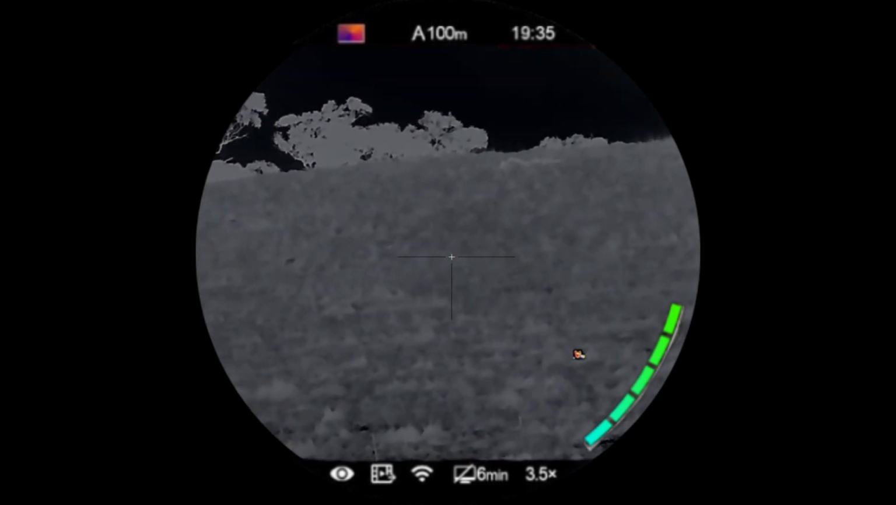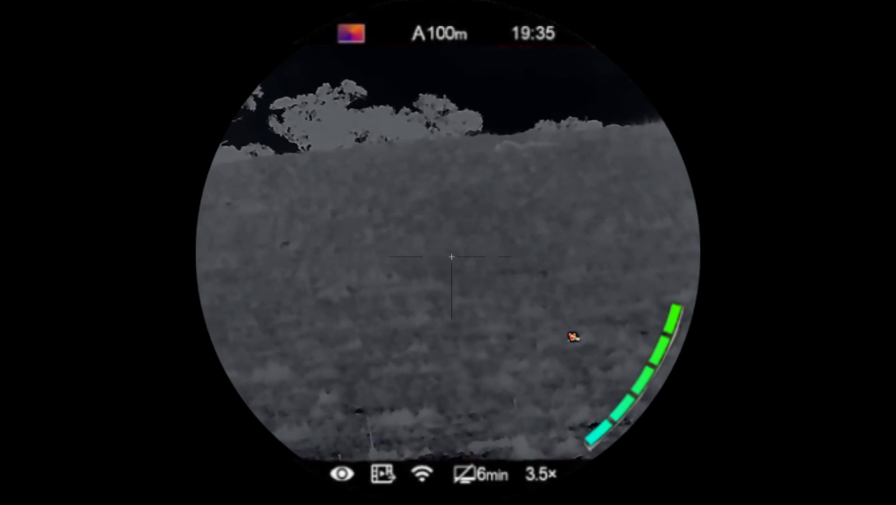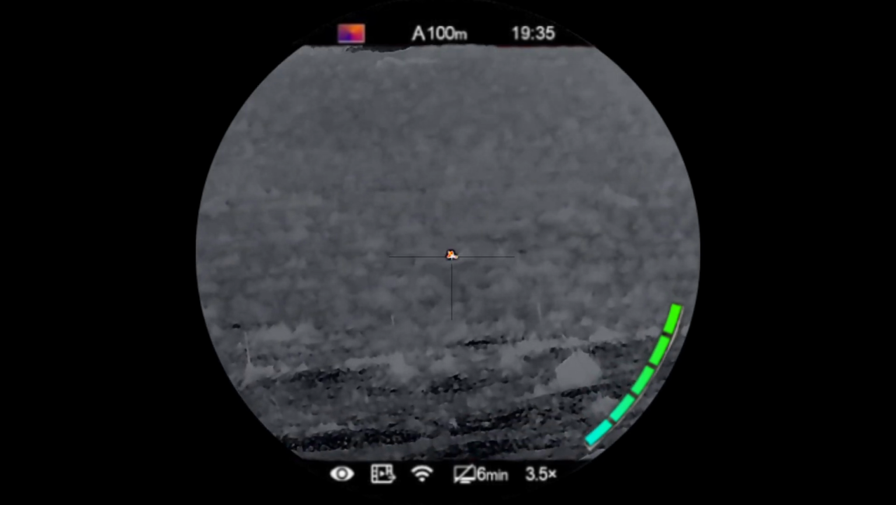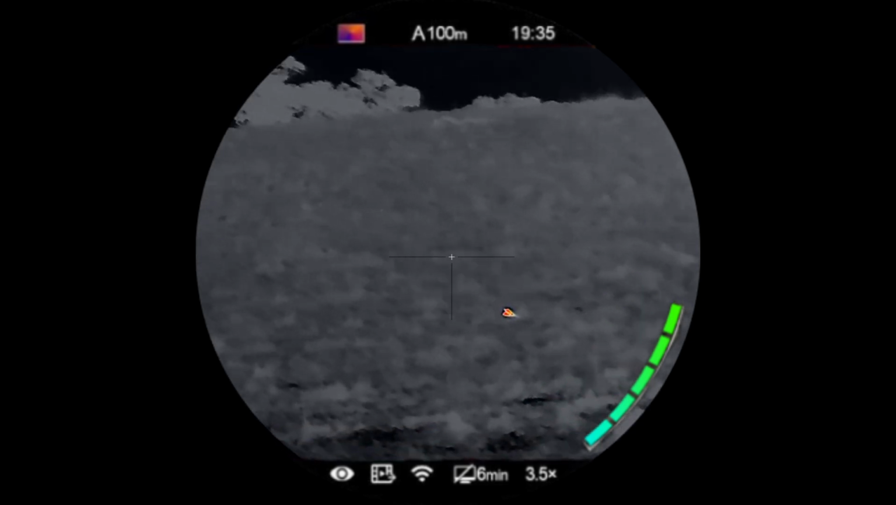The second one's just there. Can't get a good seat on him, but he just stood up and sat down a minute ago. So plan would be shoot this one, quickly reload and get ready to follow up on that one.